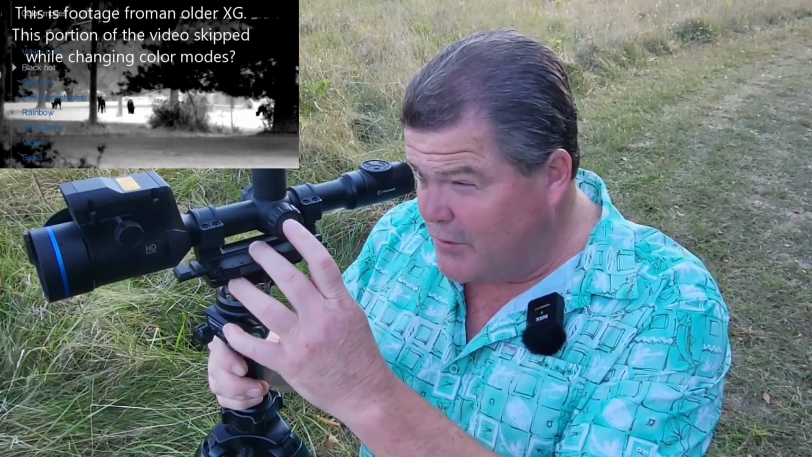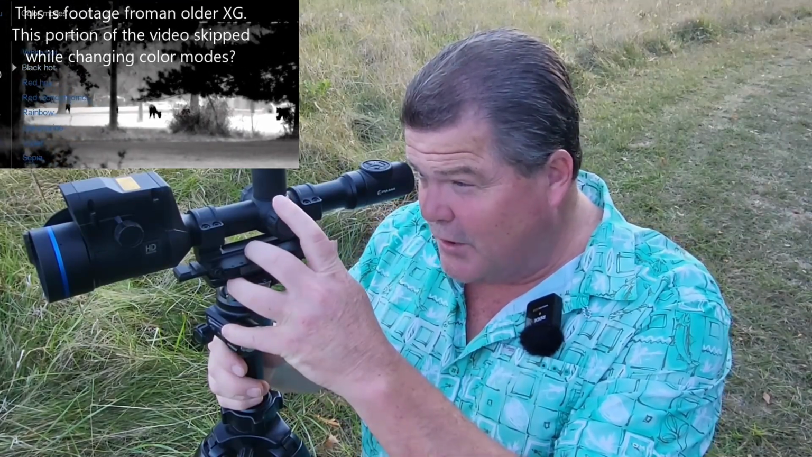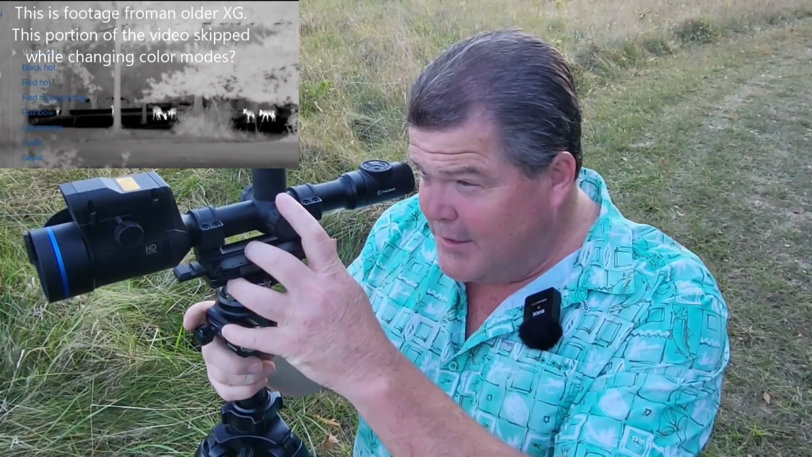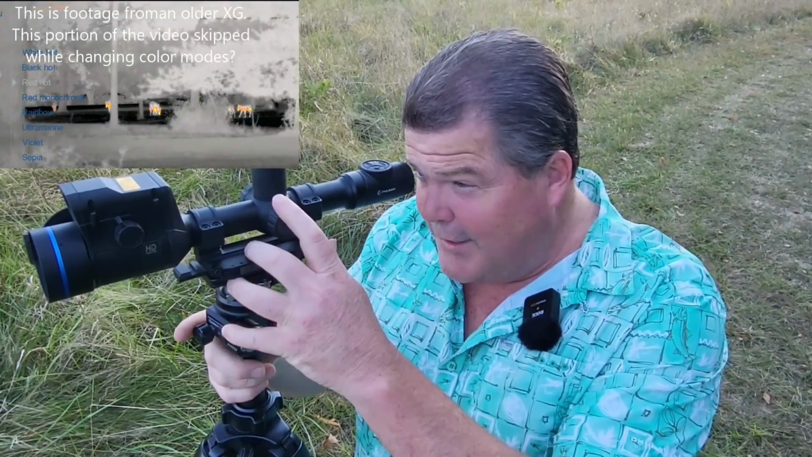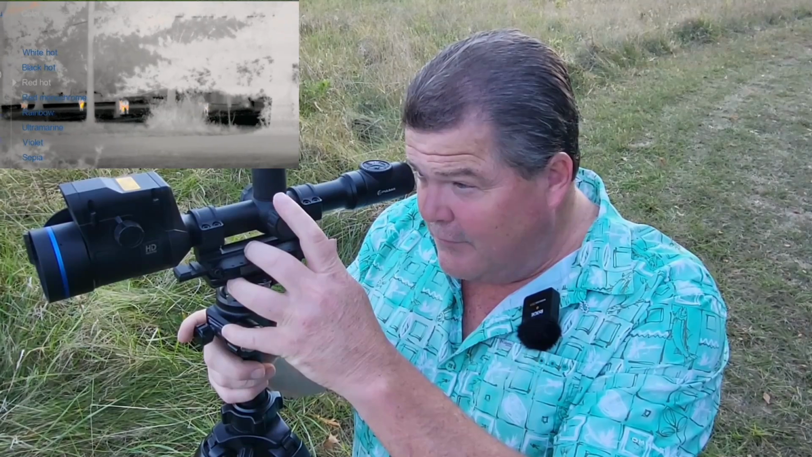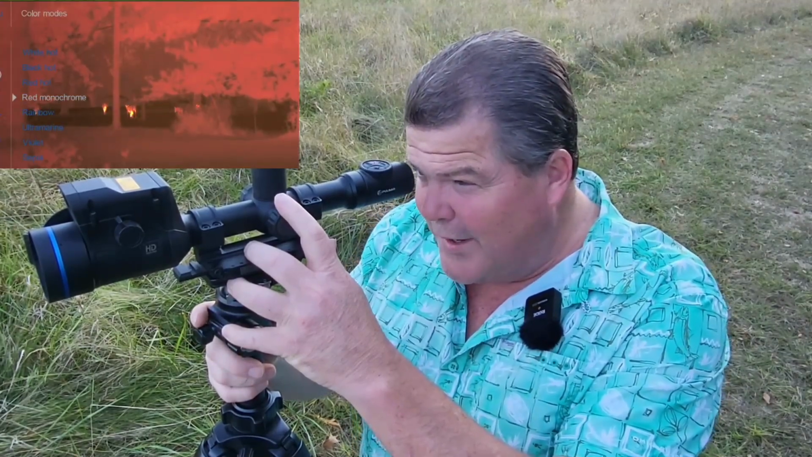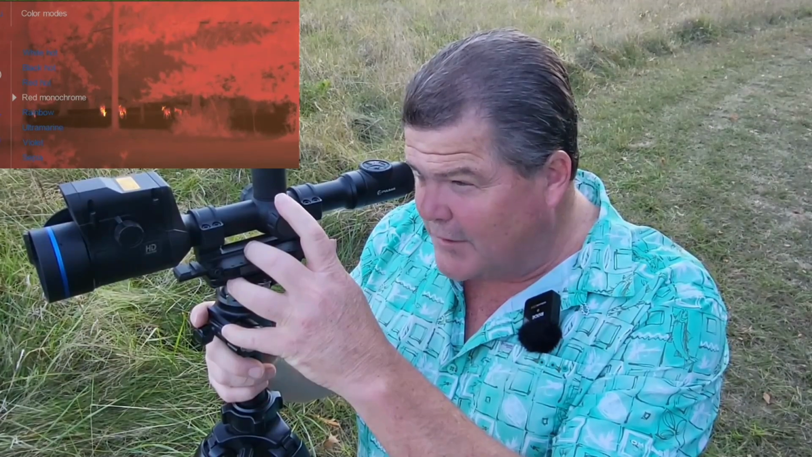So in color modes, that's essentially where you can change your color palettes or the gradient color blending. So you can see here we have white hot, black hot, red hot. In a red hot mode, it's going to apply kind of a yellow red gradient overlay on the hottest objects.